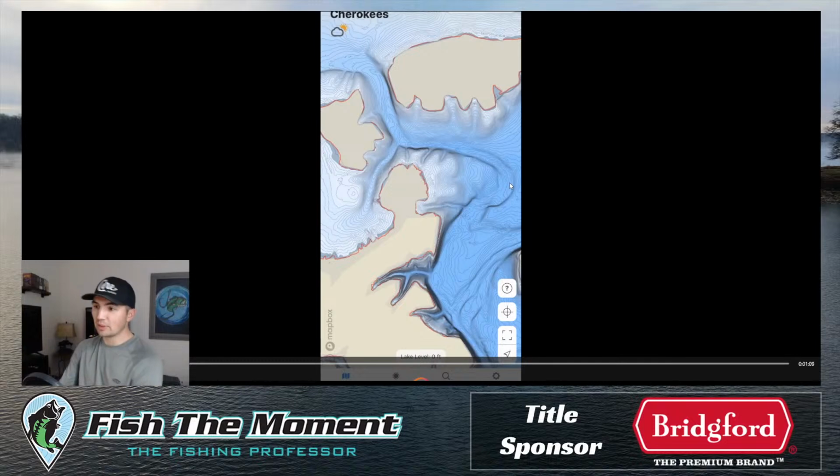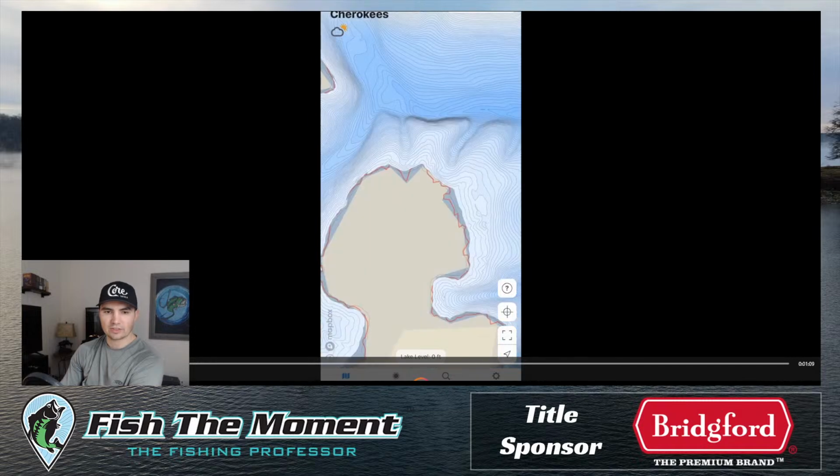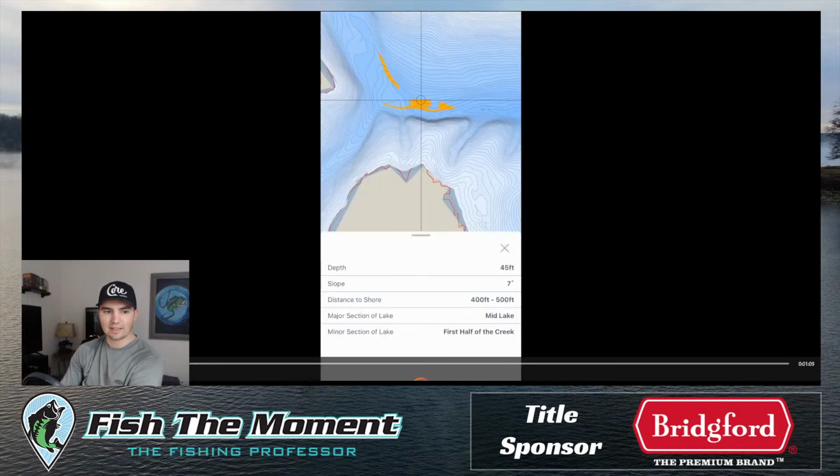So this is actually something we have running in a build in our app. We are hoping to get this type of data. We have this for Grand Lake running, and only for Grand Lake, Table Rock and Beaver. The problem is that we can only roll this out to 3 lakes, and it's just not worth it on our side to put all the dev effort into making this for only 3 lakes. Basically what this does is you can go in here, highlight an area, and it'll give you the depth, the slope, the distance to shore, and major and minor section of lake.